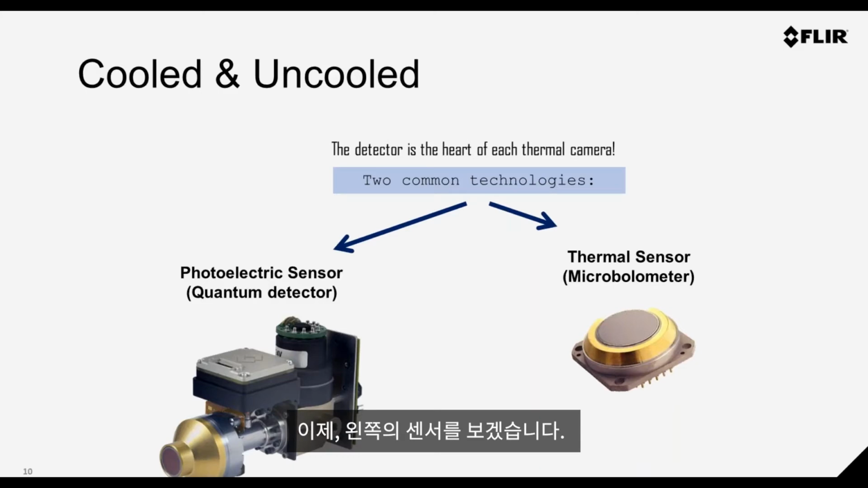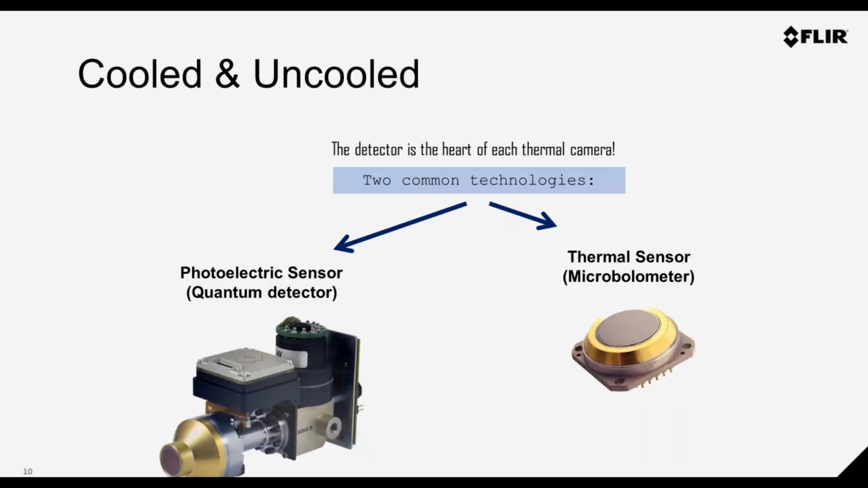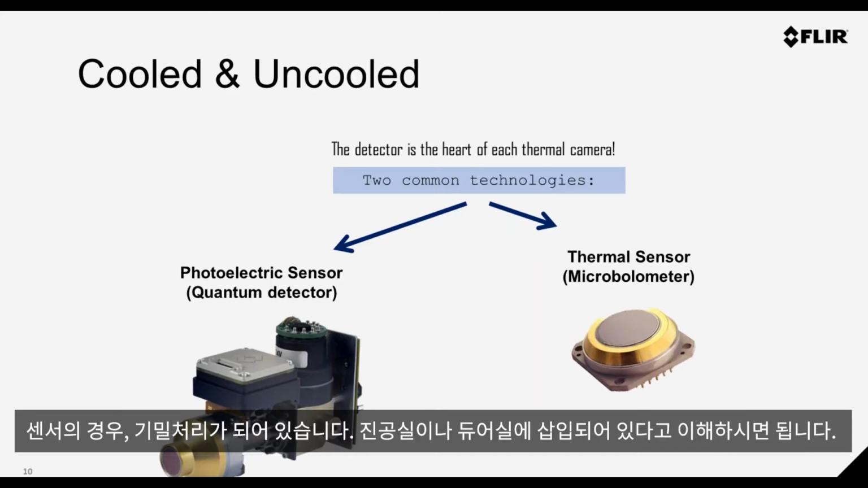Now, if we look to the sensor on the left, here's our cooled, or quantum sensor, or photoelectric sensor, as it's sometimes known. The first thing you notice is it's a little bit more complex. It has a cryocooler in there that's actually cooling the detector down. So the sensor is contained in a vacuum seal or a dewar.